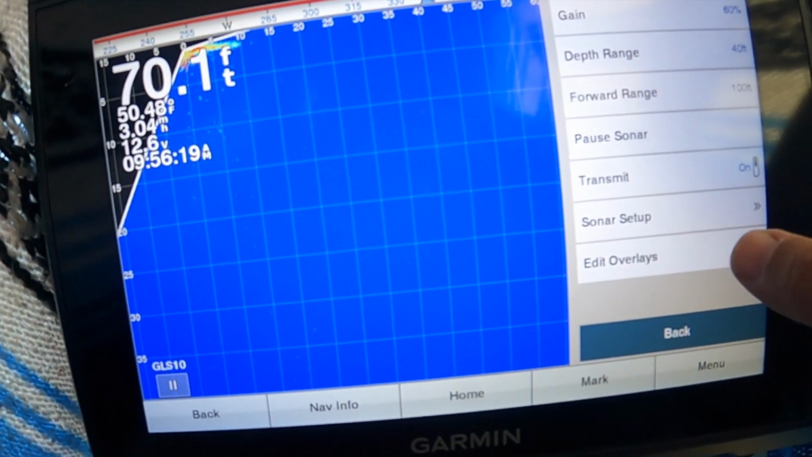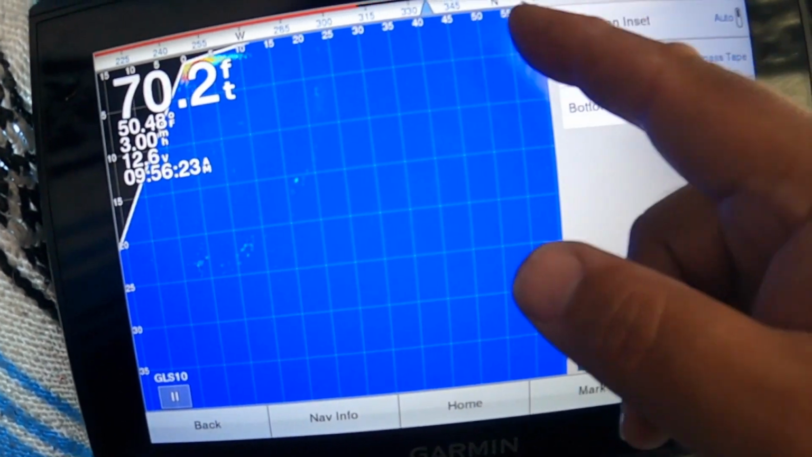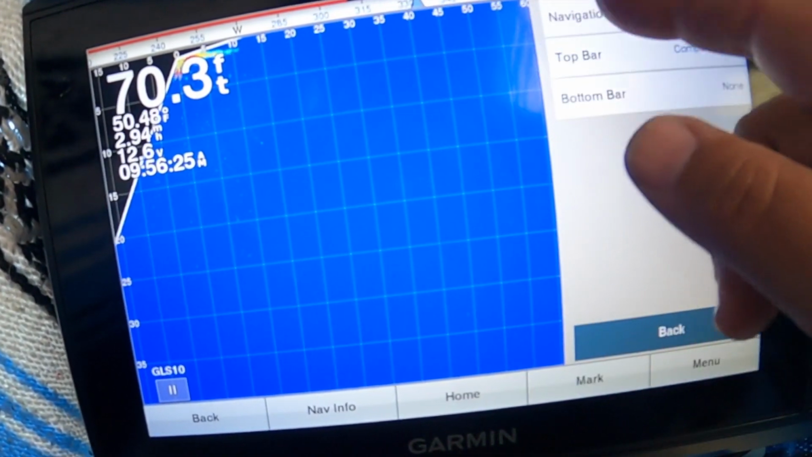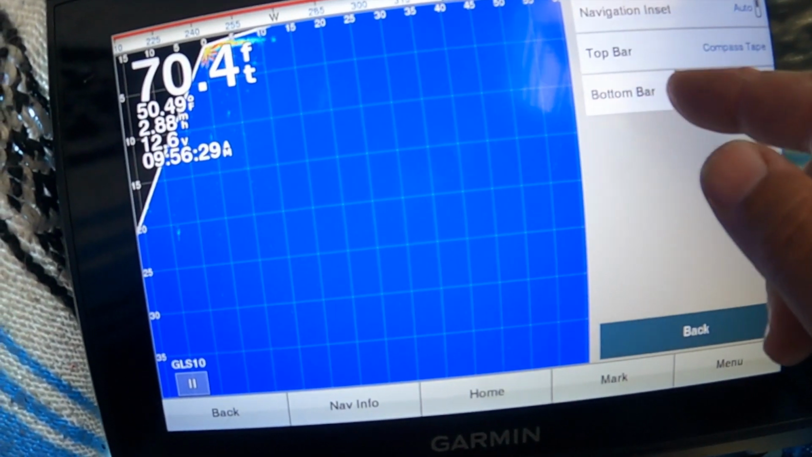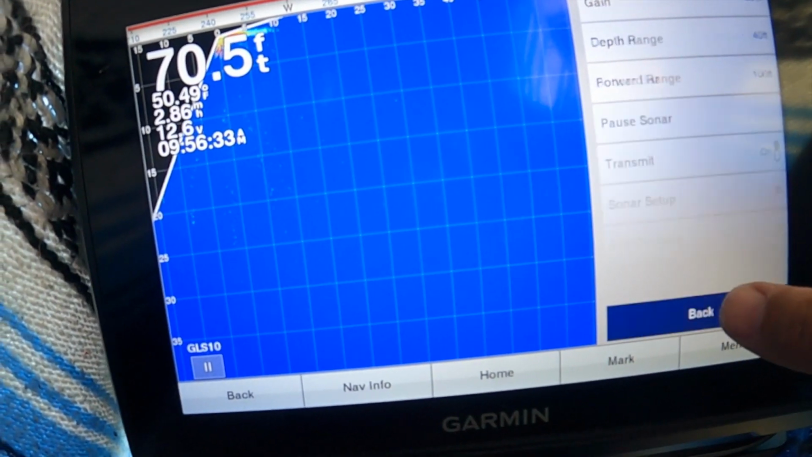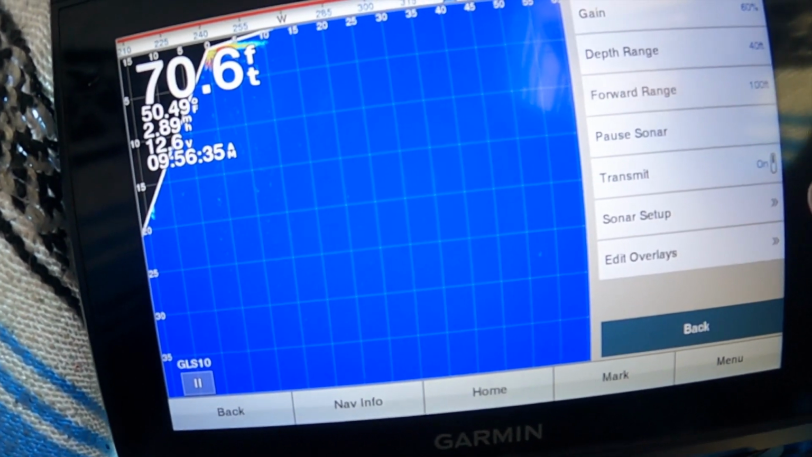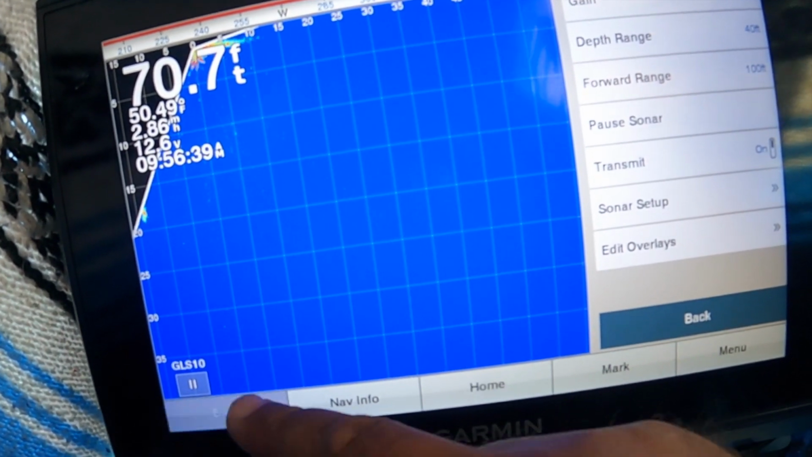I have a typical overlay over here. Navigation insert, it's just up here, tells us what direction we're heading. Top bar of the compass. None on the bottom bar here, we don't really need it. And now we'll wait here till we see some fish. So we'll go back here.